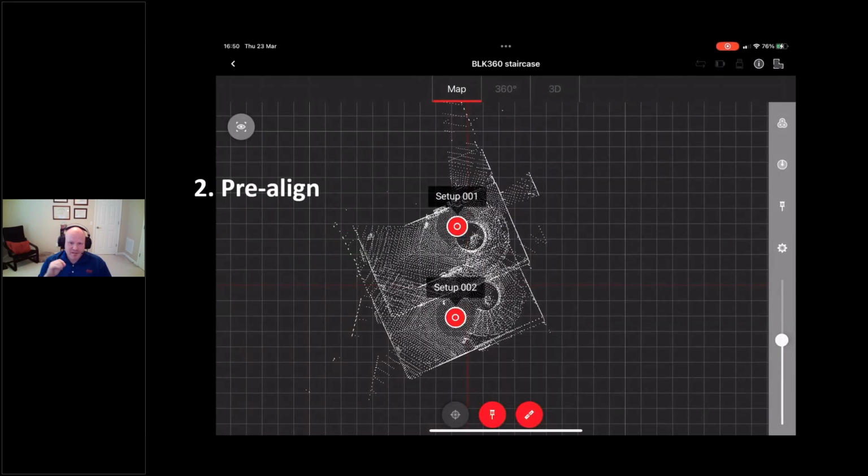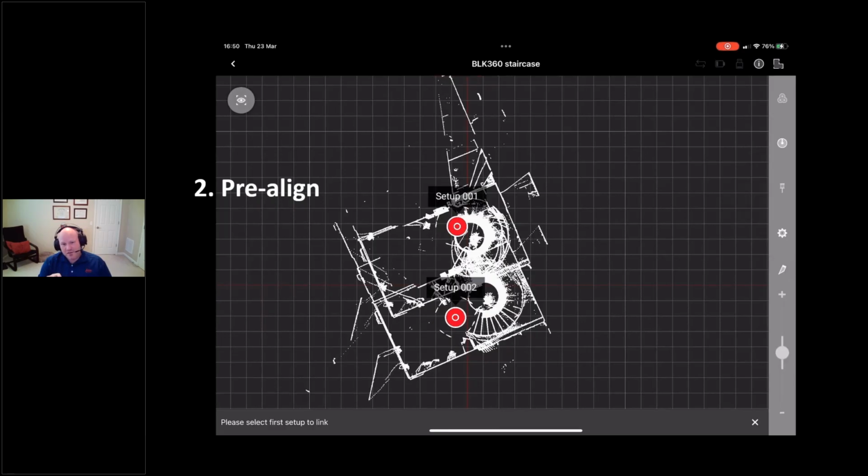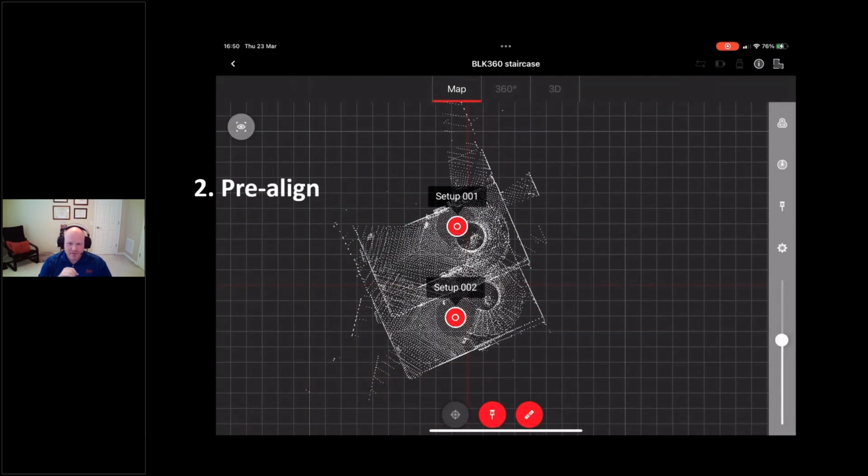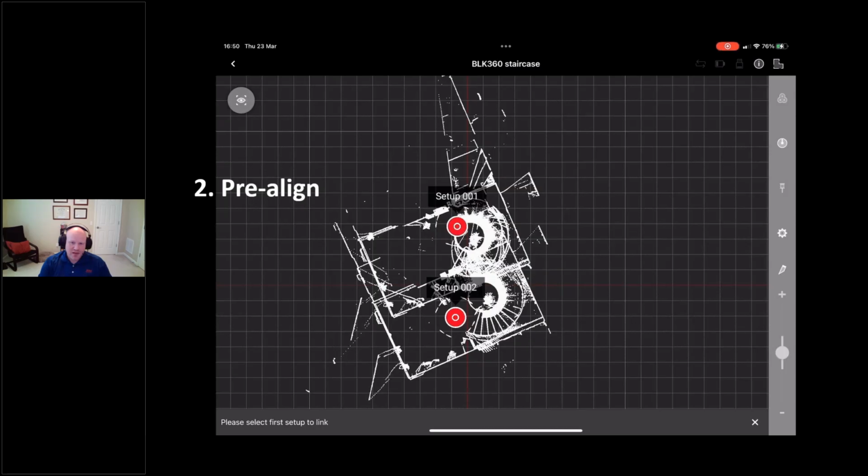That's a little checkbox. Pre-align is for a situation like this where you don't have Viz. Setup 1 and setup 2 are not in the correct place. It's something like using a BLK 360 G1 or a P-series scanner that I love using the P-series scan with Field 360. And if you check pre-align, it'll do a quick calculation and try to figure out the translation and rotation between those scans, how they go together.